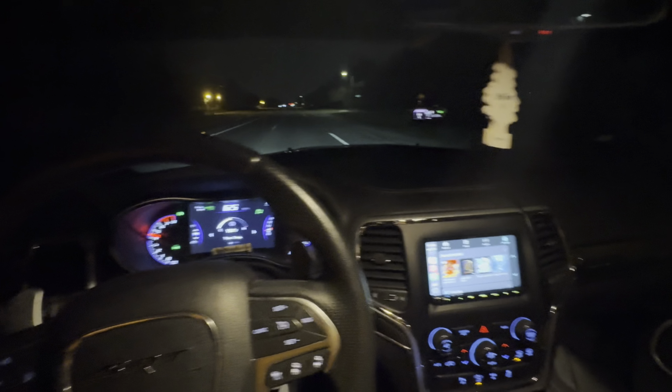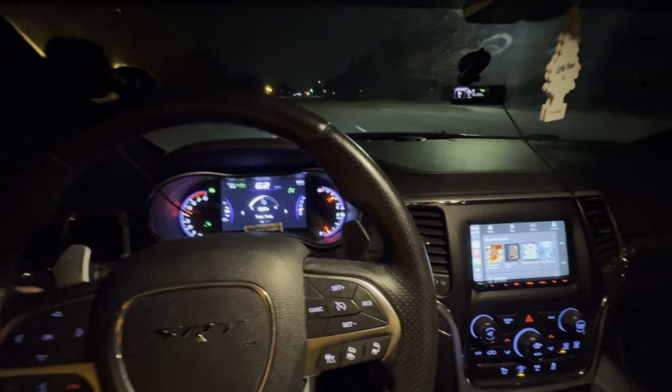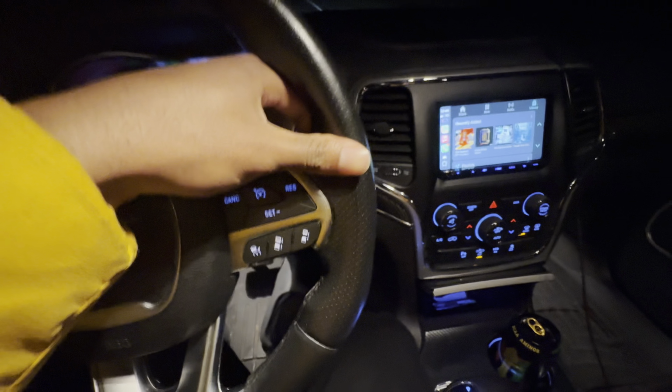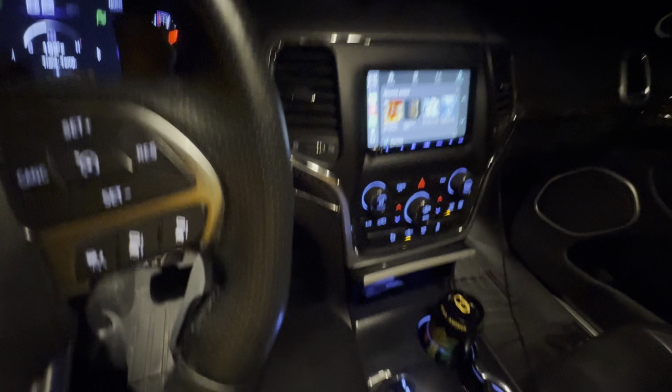Yeah, I got the full moonroof. I'll show you guys more once I get back to the gas station. There's barely any gas stations out here on the Autobahn, bro. Like, it takes so long to get there, bro. Wink, wink.